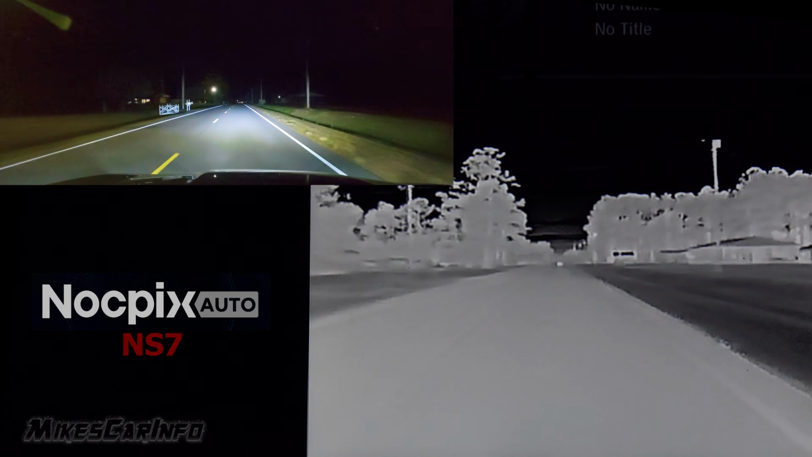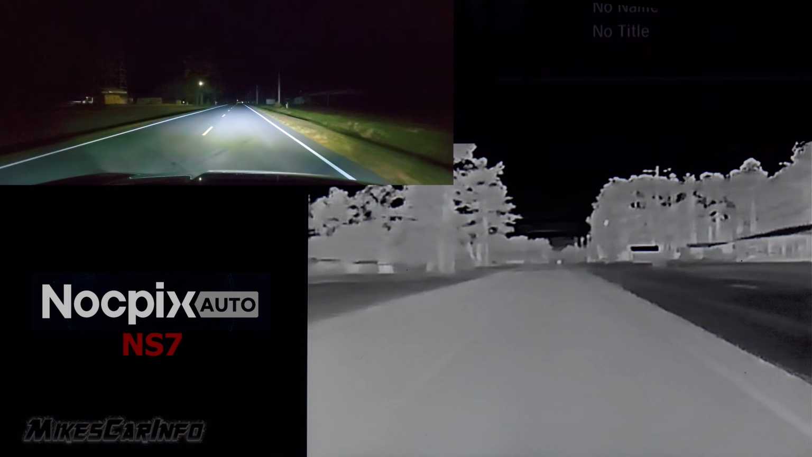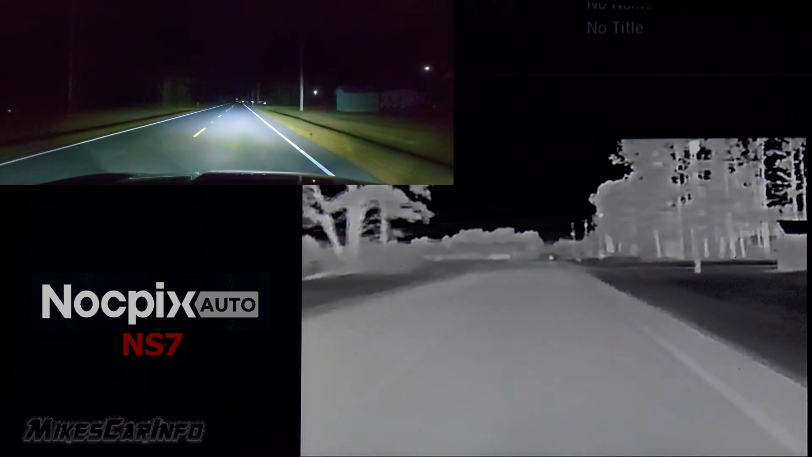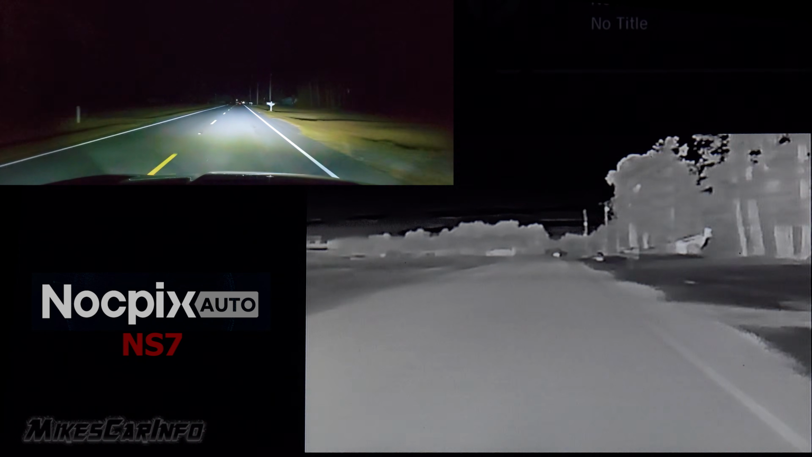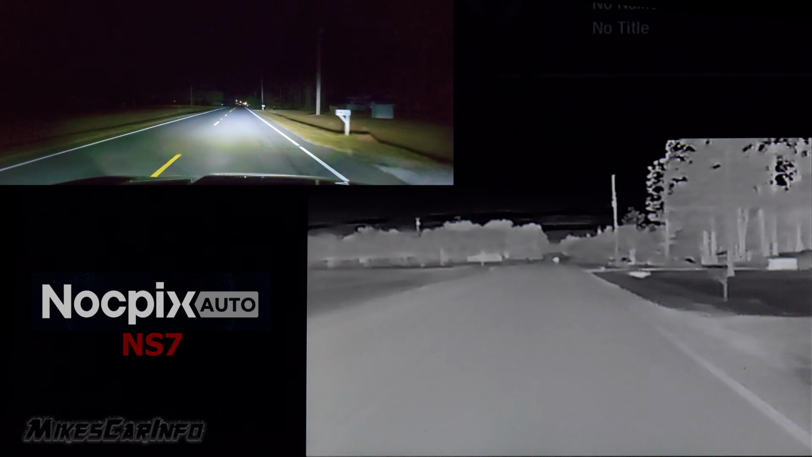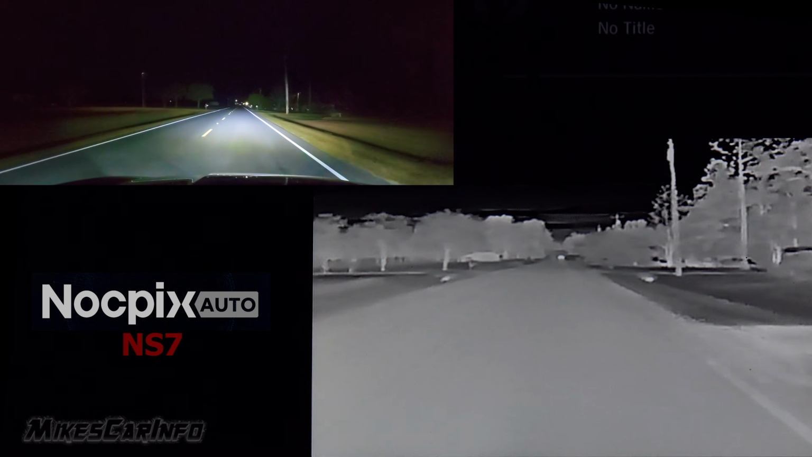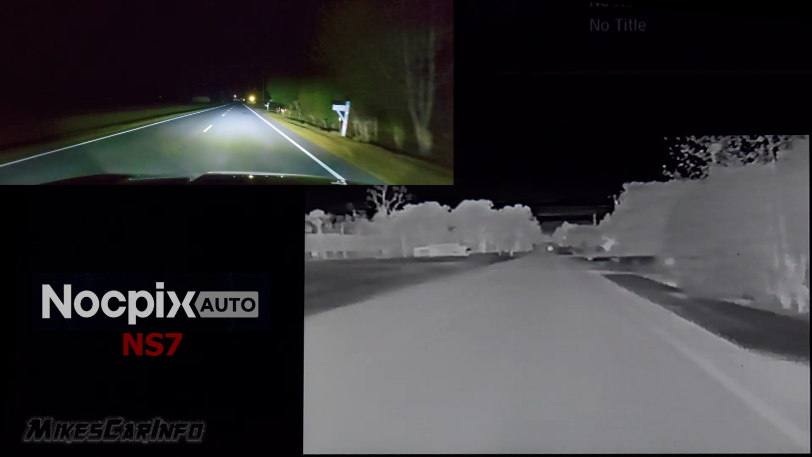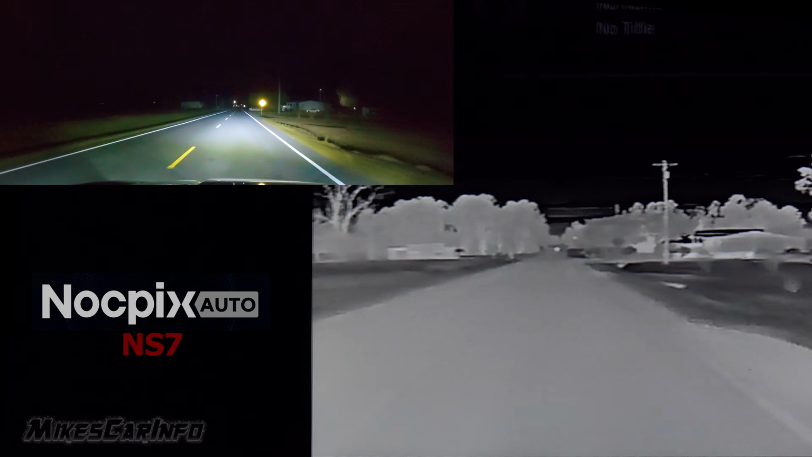Now notice this system has very few false alarms. Some systems will have a lot of little pickups, like mailboxes and stuff like that, as false alarms. This one doesn't seem to have that problem. There are just a few here and there. It'll put a box around something that's not a car or not a pedestrian, but it's not very common.